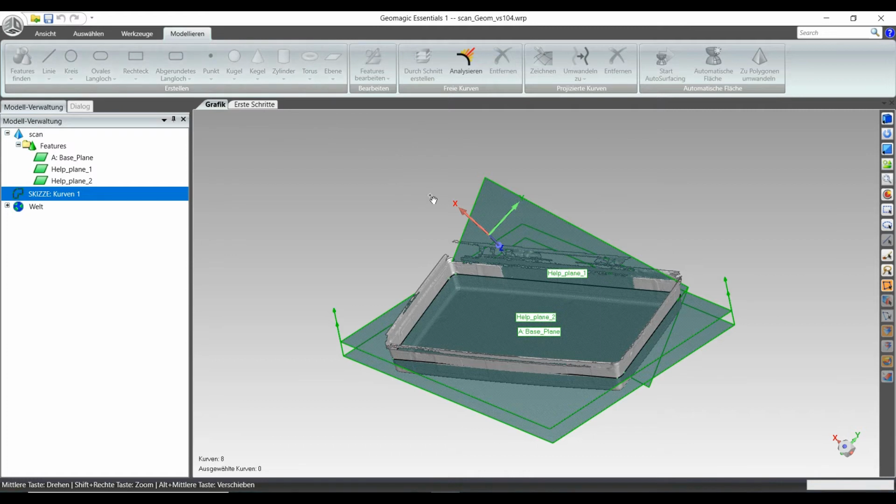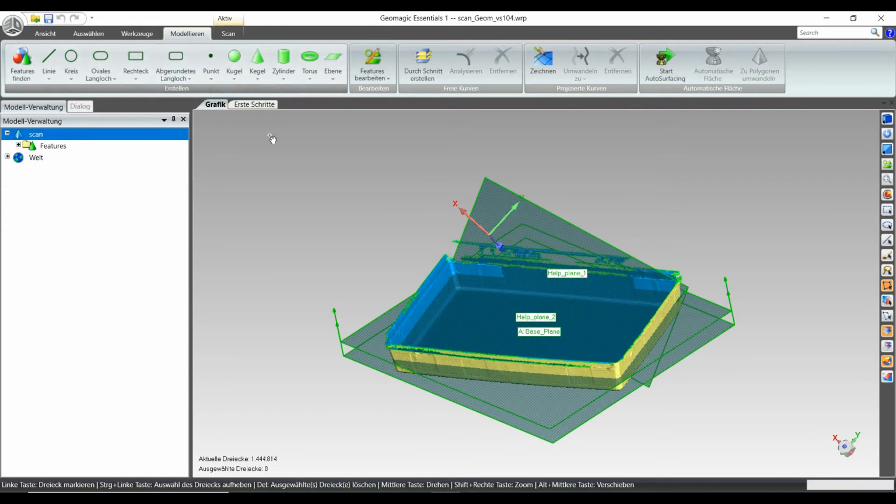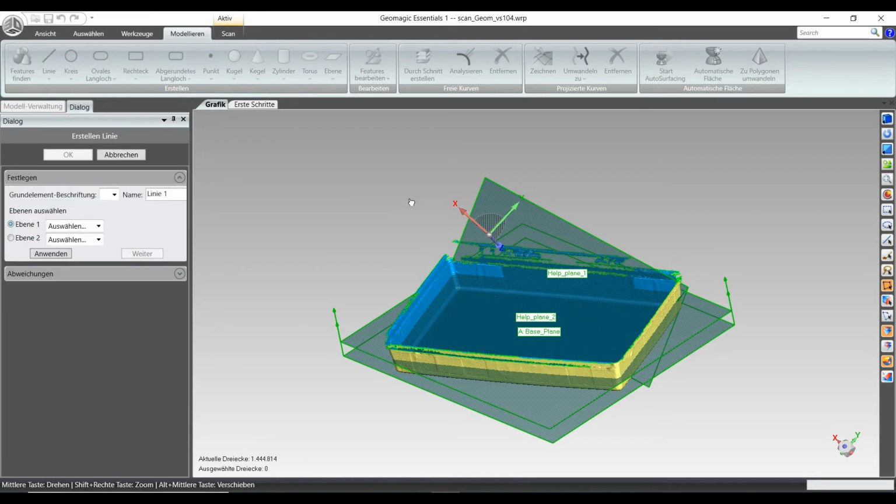In this case I'm just going to use right now the next reference, that will be B in this case. Right now I can create a line for the next definition of the coordinate system later on, and this line will be created by two faces, and this will be this one, and the cutting one will be this one.